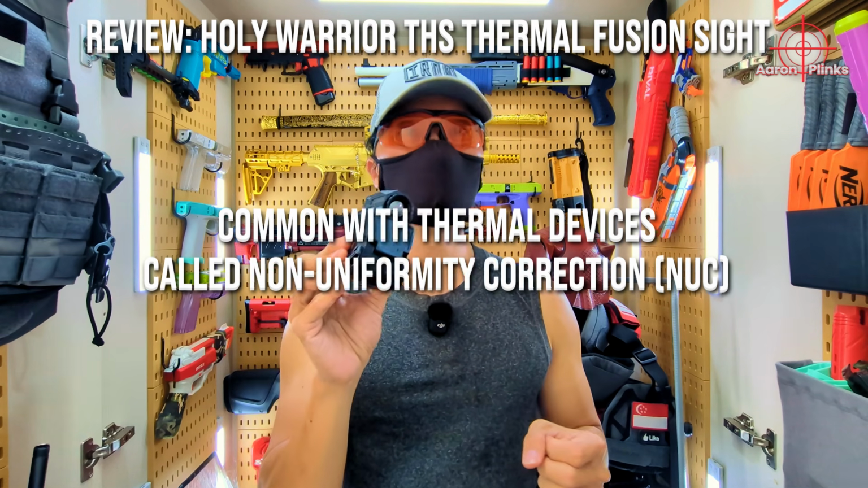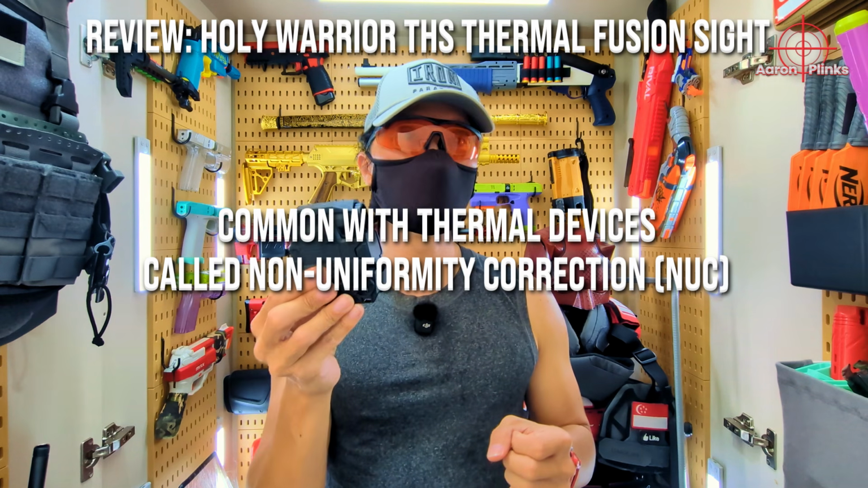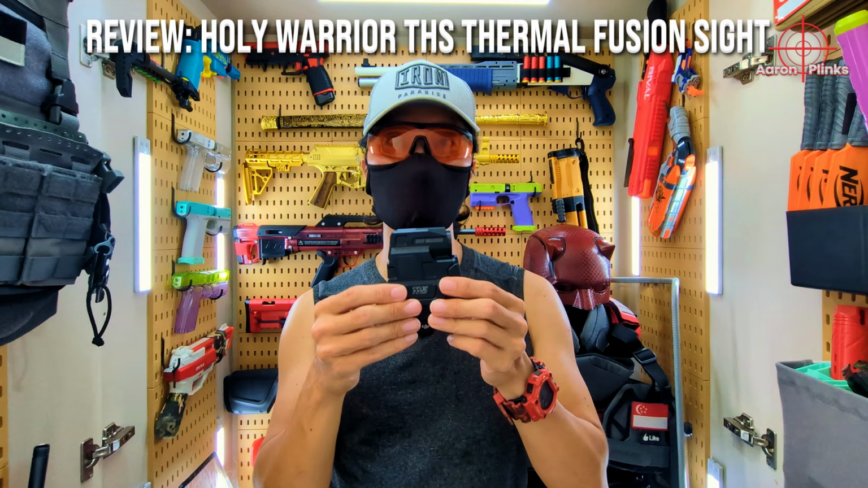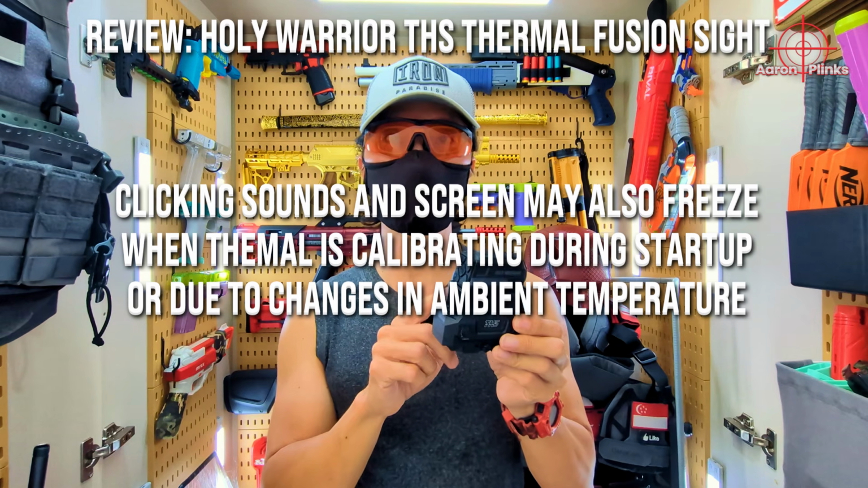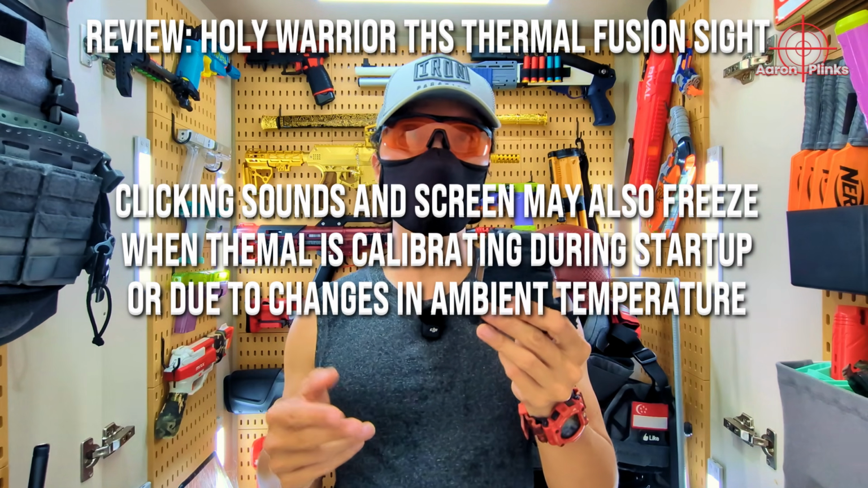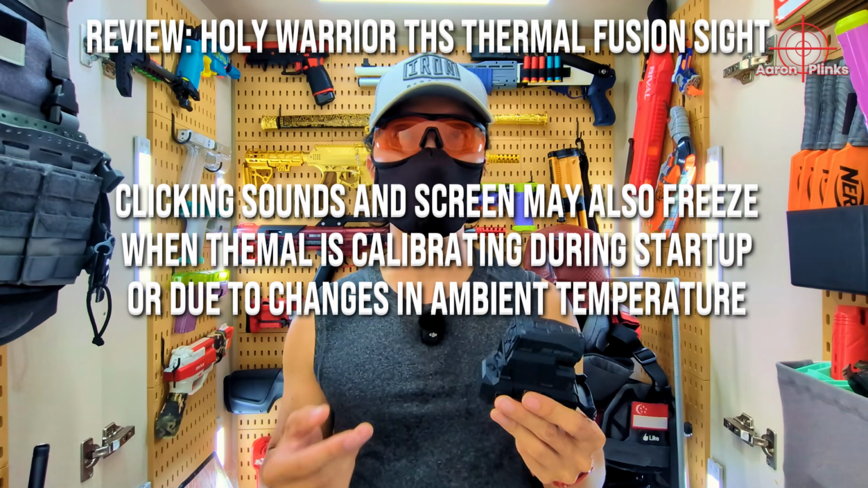Also, there is this thing common among all thermal devices called non-uniformity correction, or NUC, when an internal shutter briefly swings in front of the sensor to calibrate the device for maximum image clarity. This will cause the thermal device to make clicking sounds when calibrating, and the screen may also freeze for a split second. When you first turn on the thermal device or move between areas with vastly different temperatures, you will hear it click and refresh frequently to adapt to the new environment.